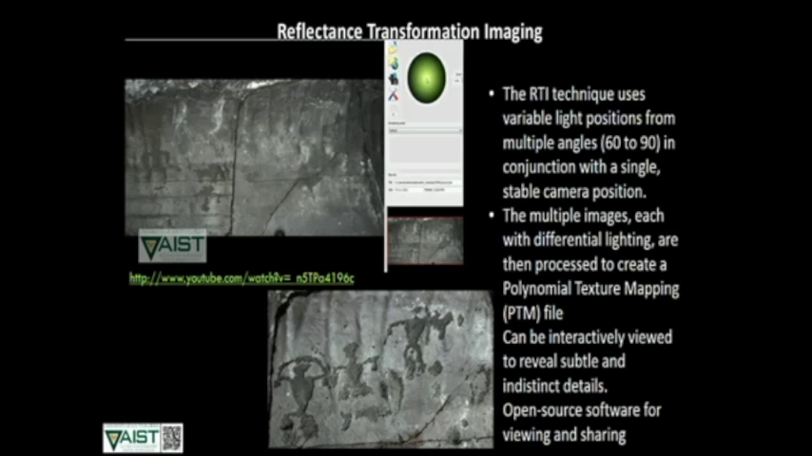The other product from the same area that we did was utilizing reflectance transformation imaging. What RTI does is you have the camera in a stable position and you're taking images with moving light sources. Your light sources are moving around at variable angles. In this case, we took 60 to 90 of these stable camera shots. Then we assemble these multiple images in a software package where we create polynomial texture maps. And these files can be interactively viewed.